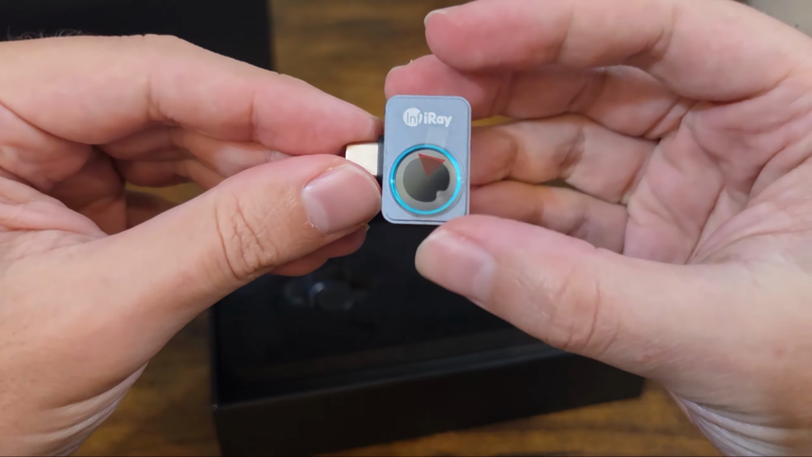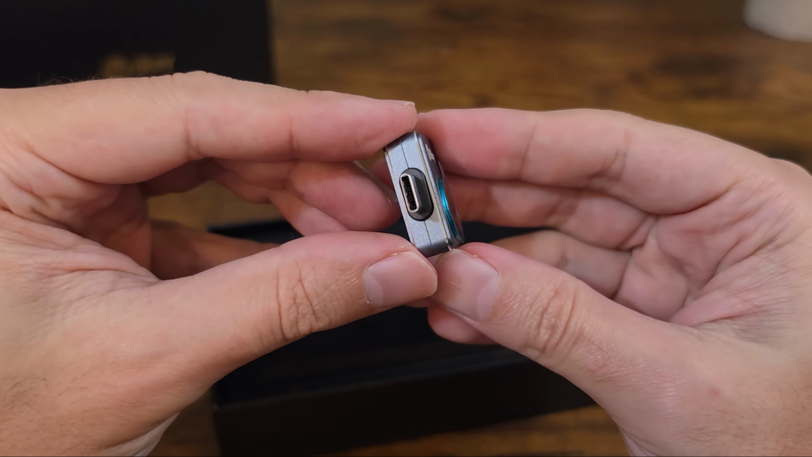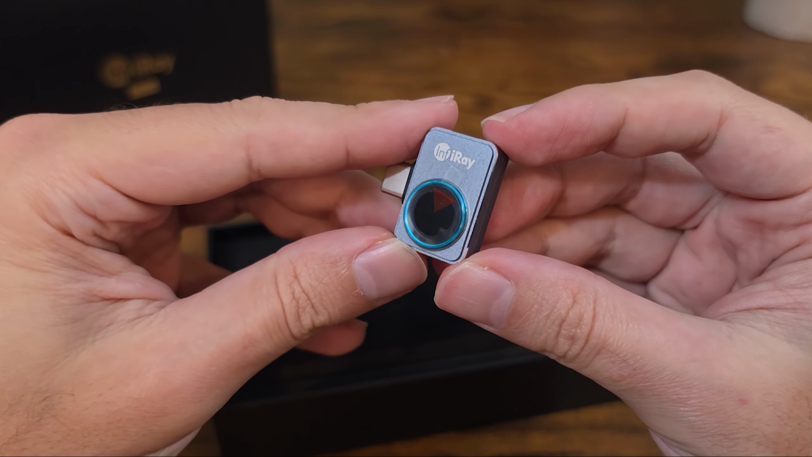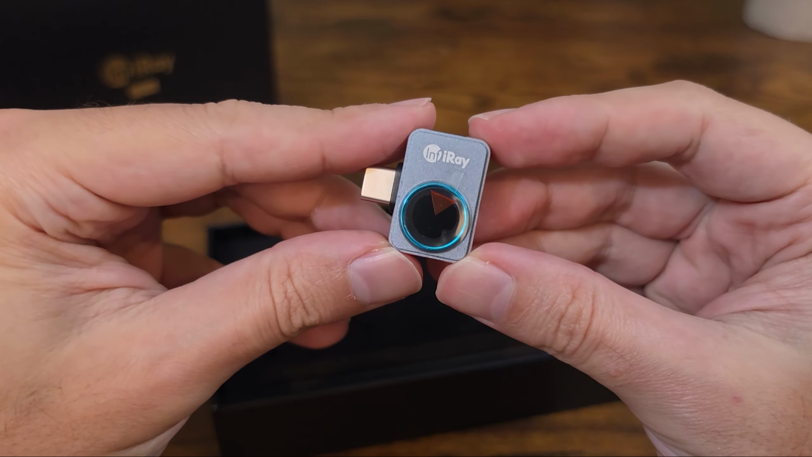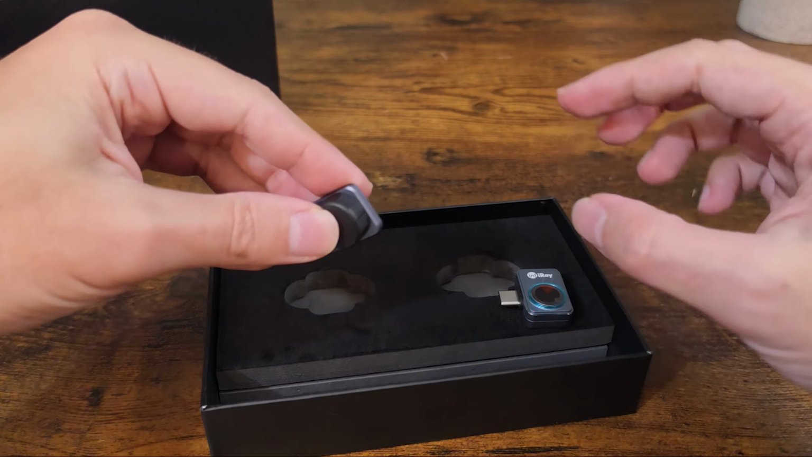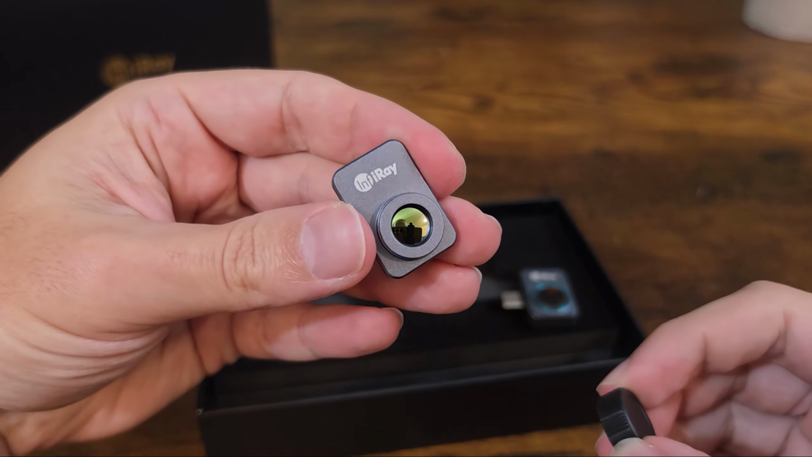It's small, but it feels solid with a nicely finished aluminum body. And being this small, it's very light, coming in at just 9 grams. The thing to understand is that this is just a camera. All the computation happens on whatever you plug it into. That's why it can stay this small. Lastly, the macro lens with its own little cover.